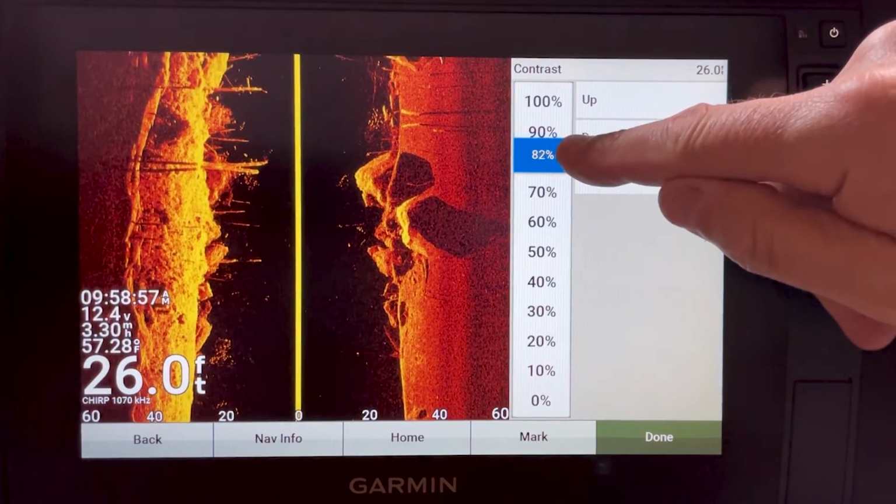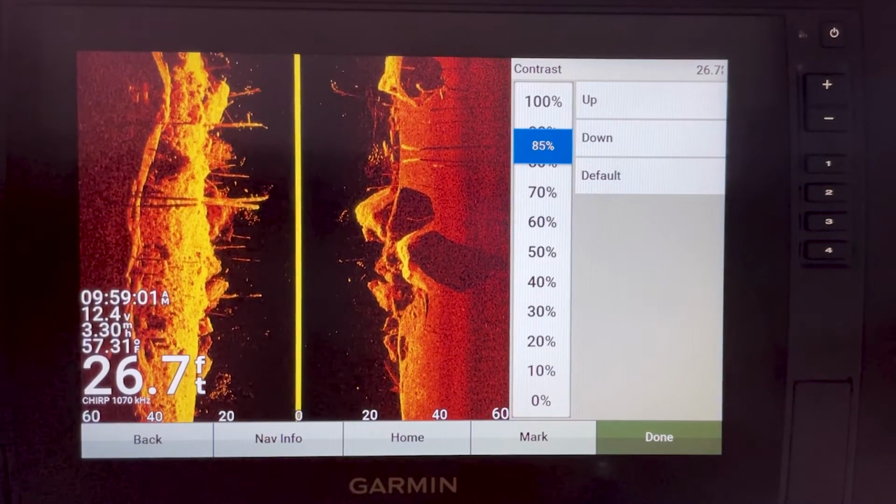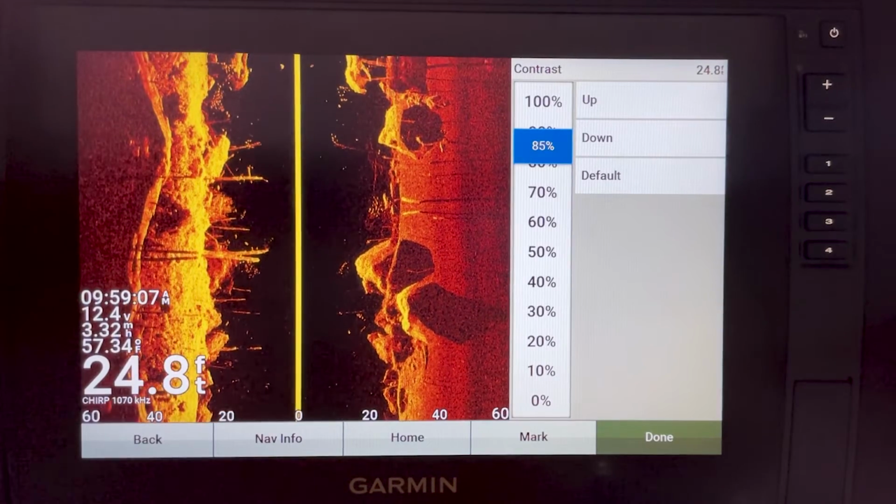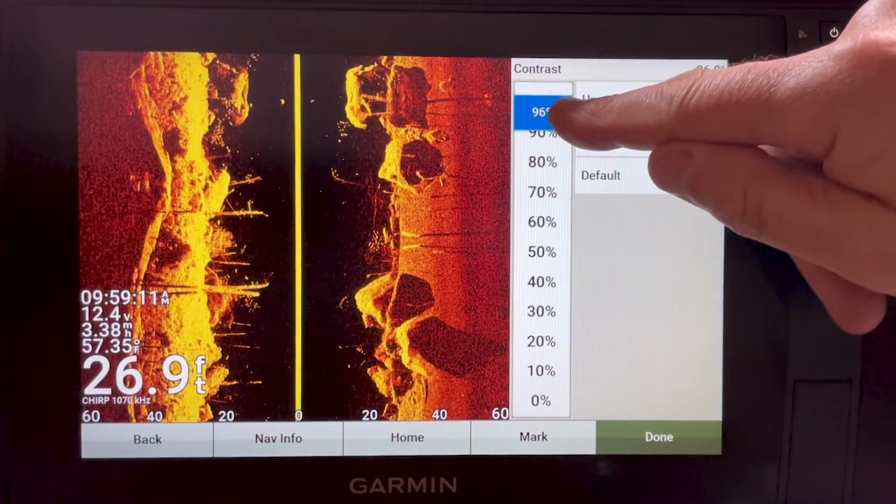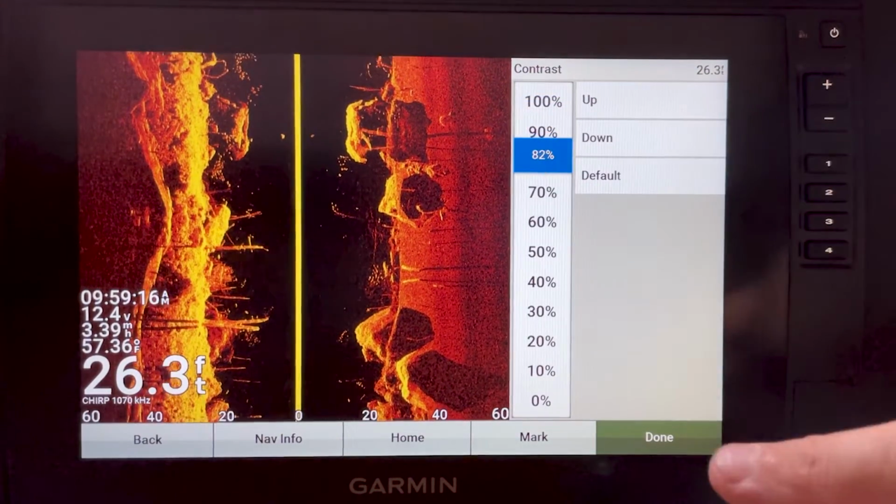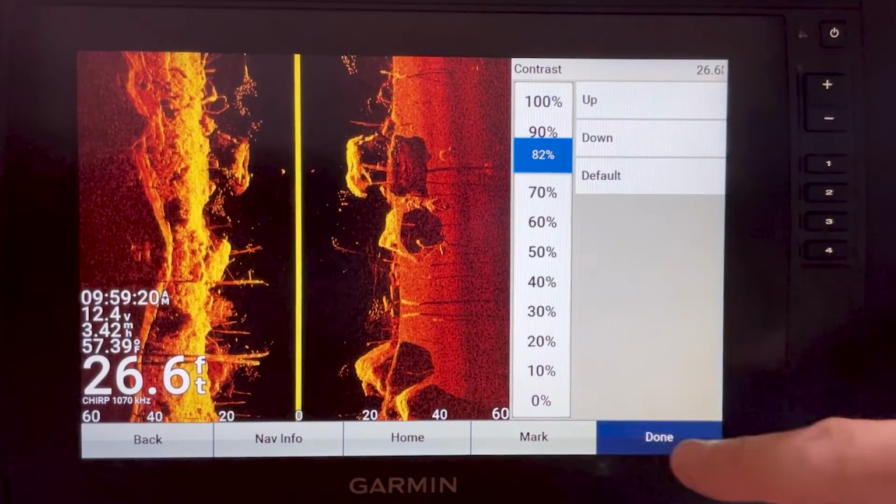I like to leave mine somewhere around 80 to 85% to start. Then I'll get out on the water the first time I'm using it and adjust it to where it looks good for those certain water conditions, because the water conditions can make a difference. And we'll press done.